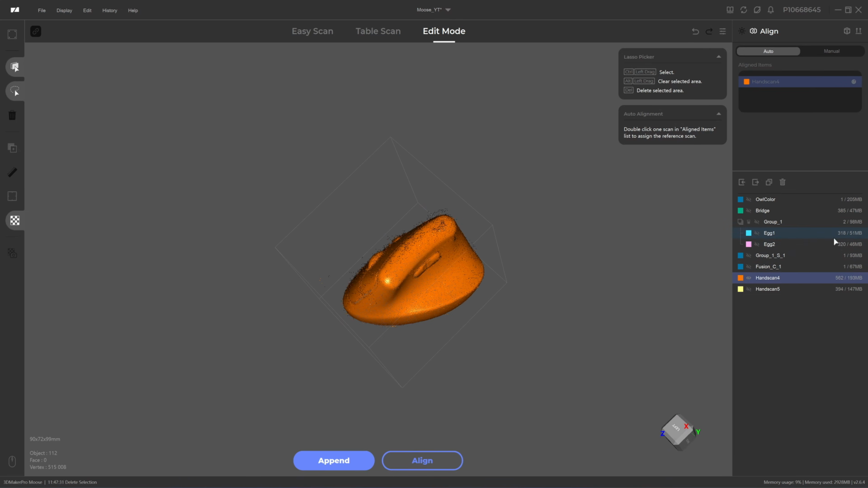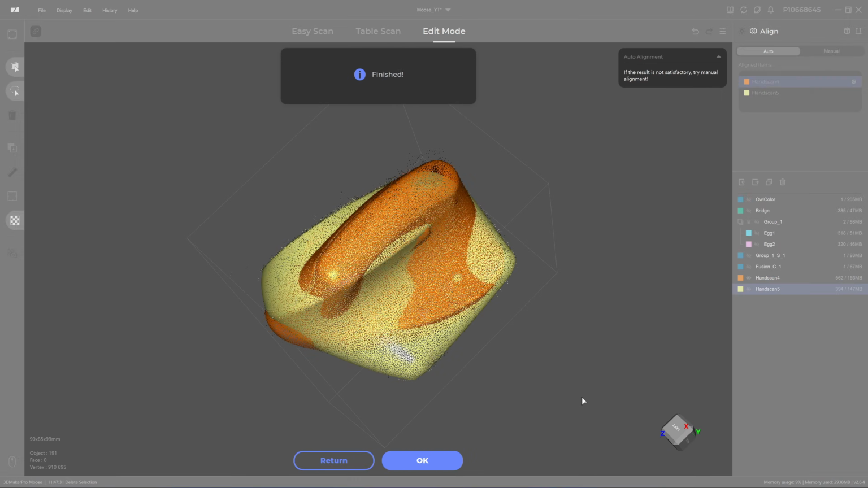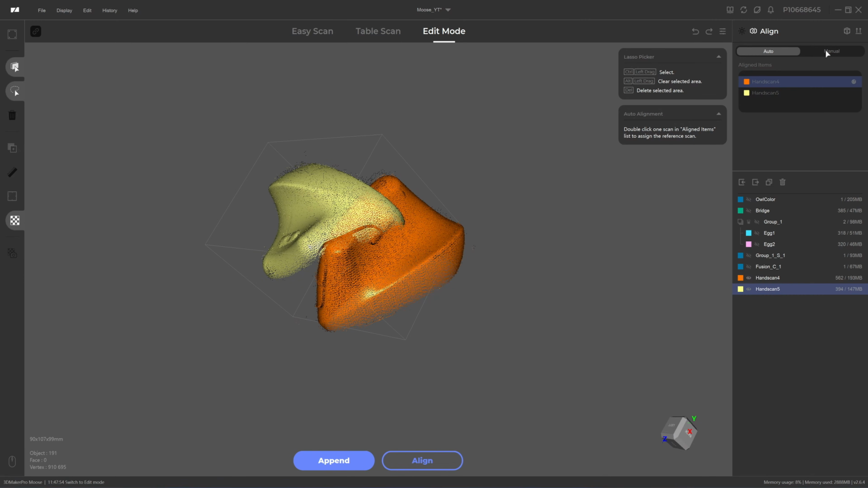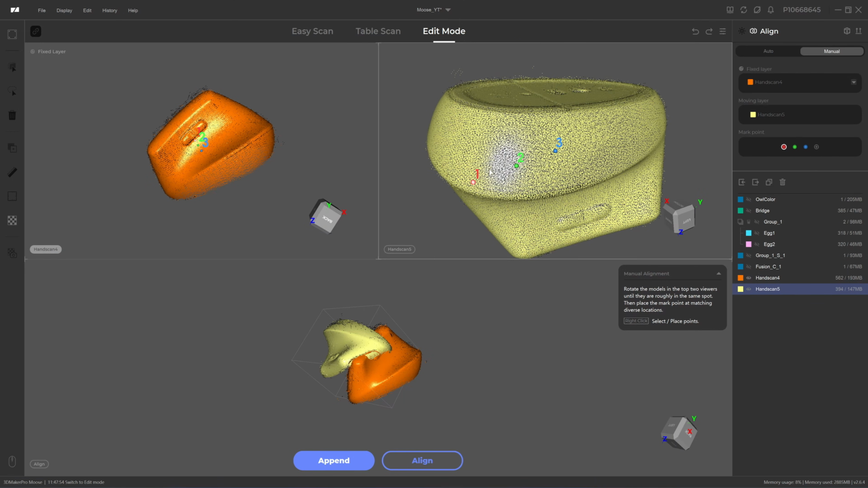Okay, let's align it. Auto alignment. It cannot align. Come on. Alright, let's do a manual. The precision is high, but the alignment algorithm is not good.